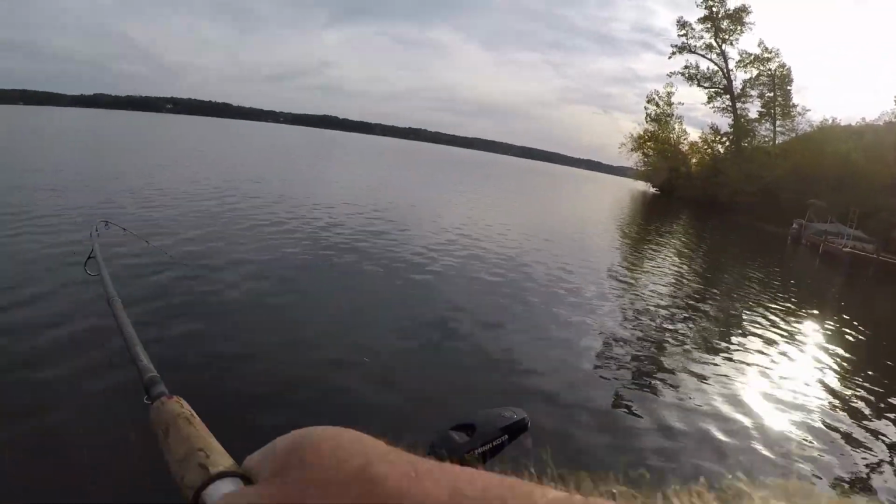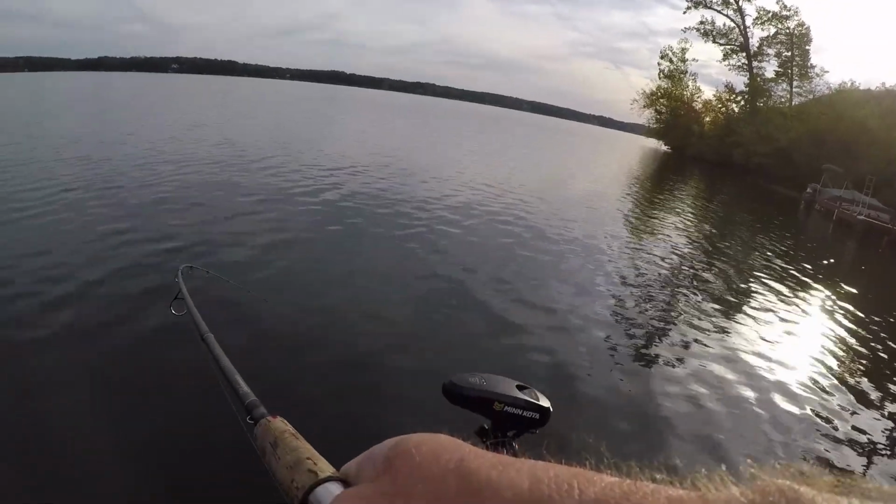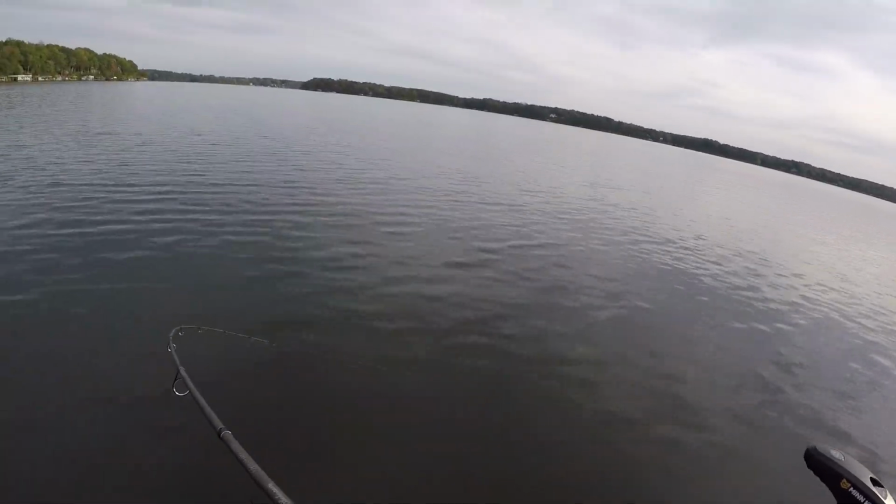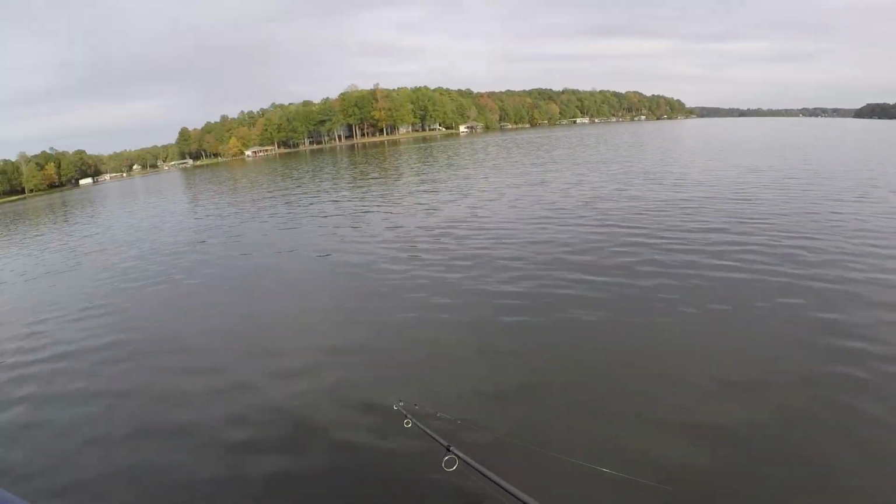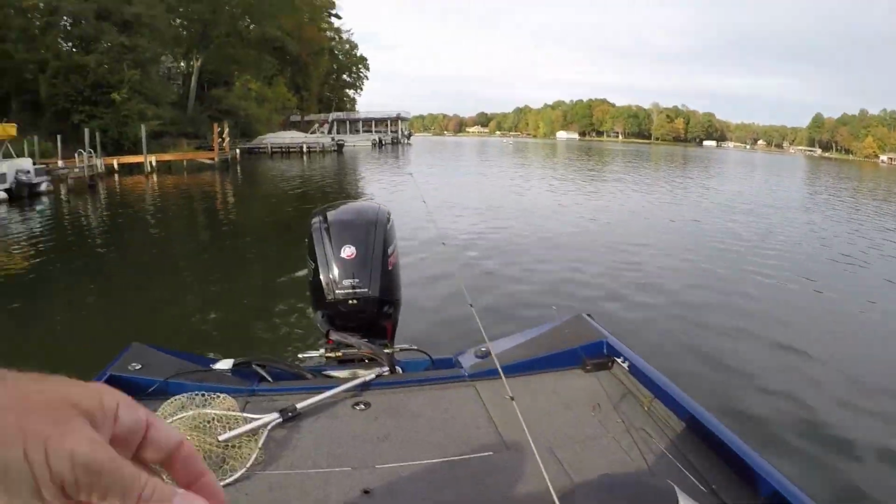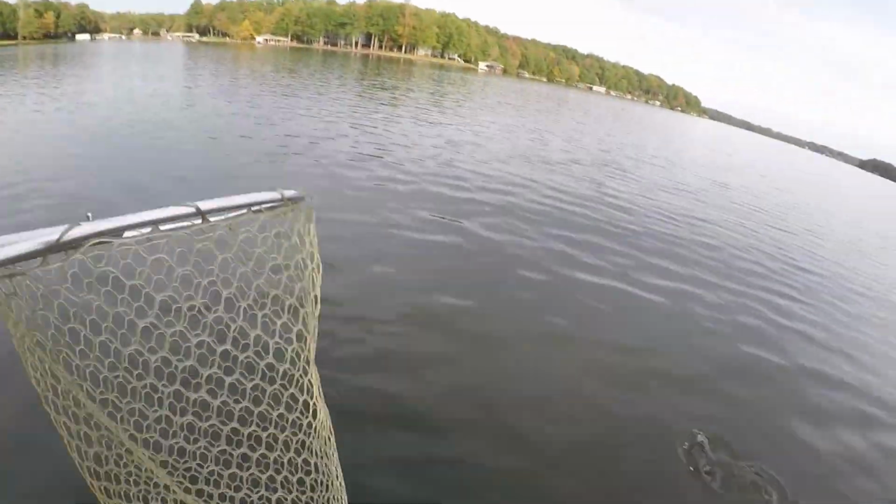Sometimes I tell y'all it's a long time between casts. That wasn't. I threw out there and I thought, let me cut my camera on and see if we can catch him while my camera's on and shoot. I started reeling and he nailed it. He didn't give me a chance to get the camera on. Now my phone's ringing. It's just gonna have to ring. Look at this one, guys.